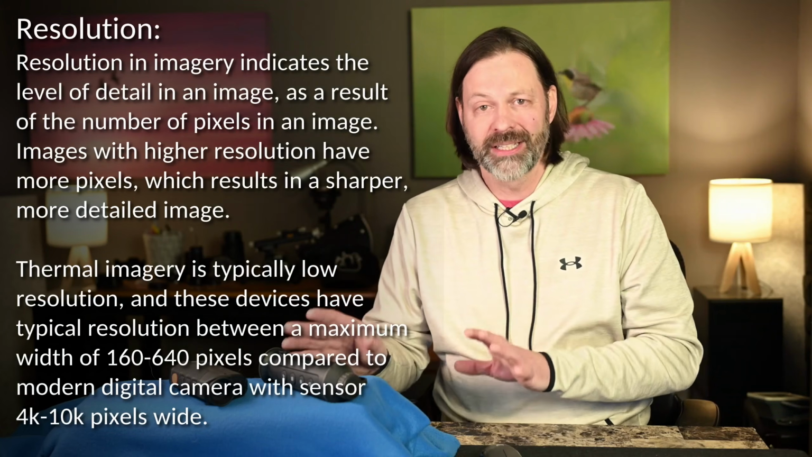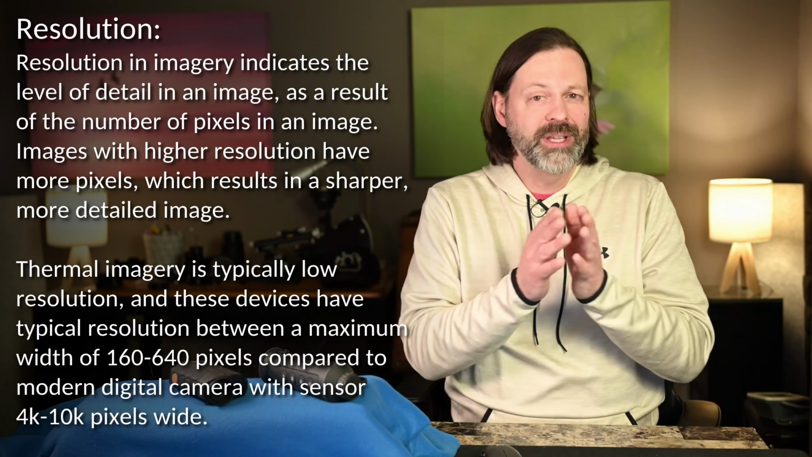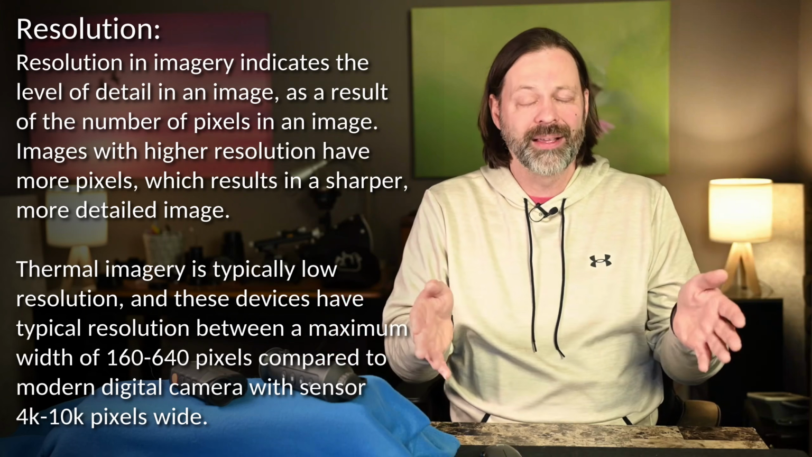I'm going to feature 4 or 5 of these, but the first 2 are really the critical ones, and they also drive the price a lot. The first one's resolution. Resolution on these is a really big deal. At the low end, you can expect resolution of only about 180 pixels wide.